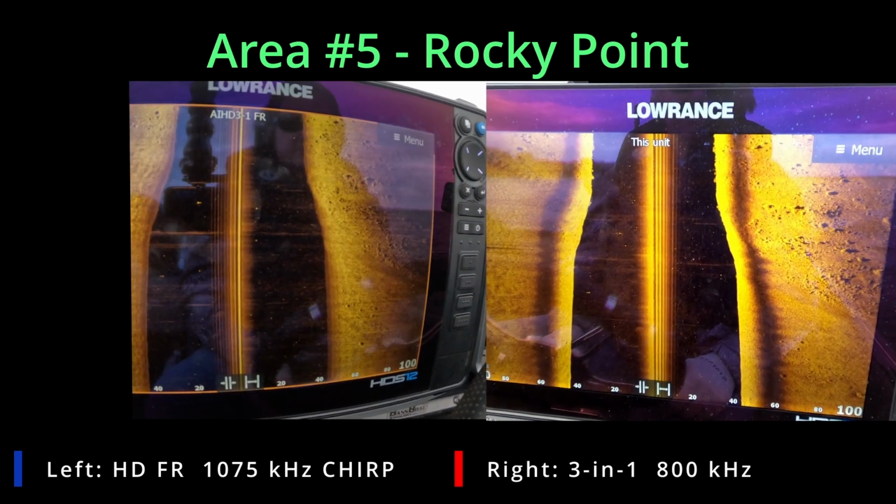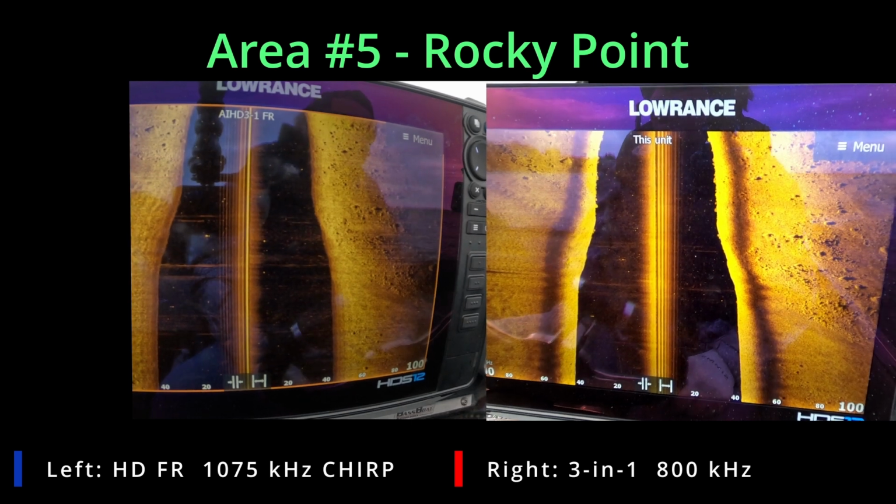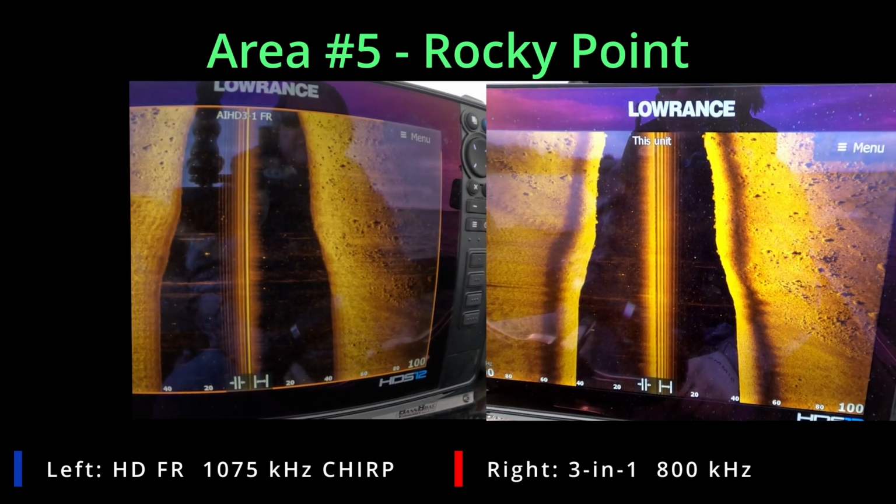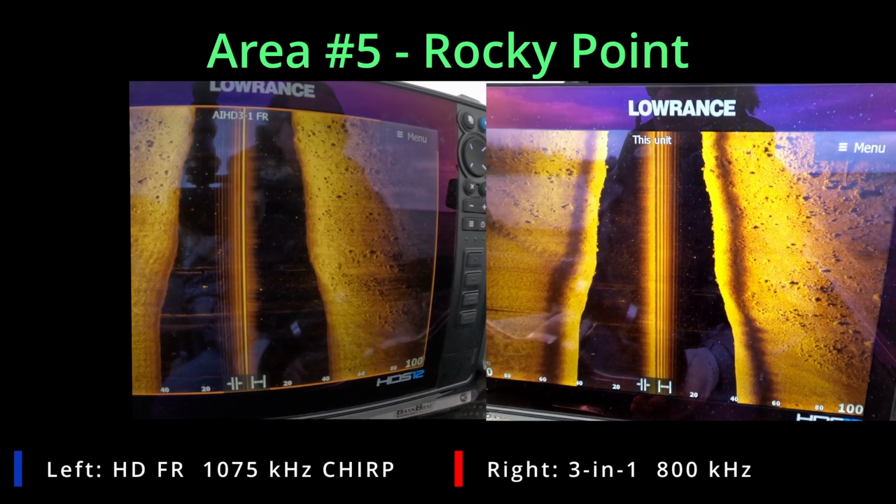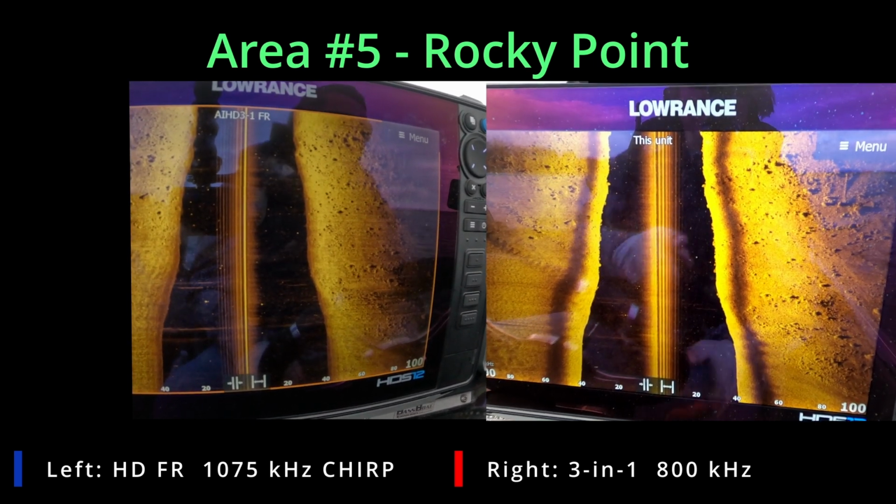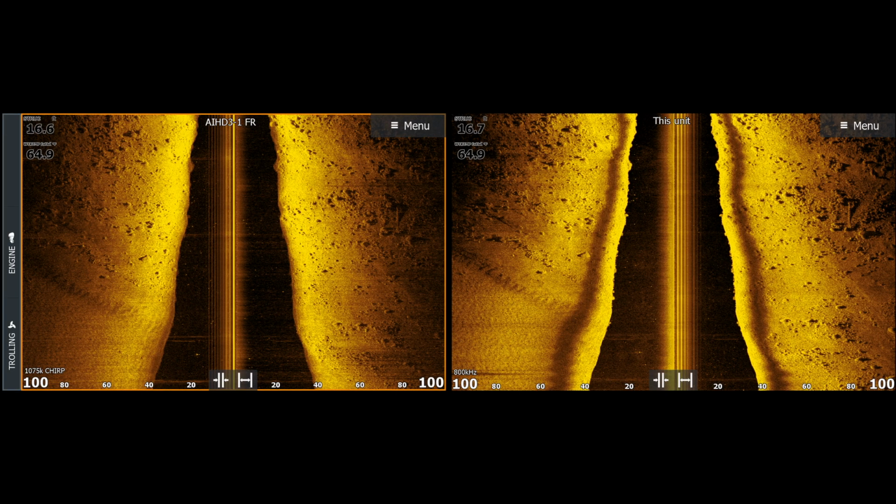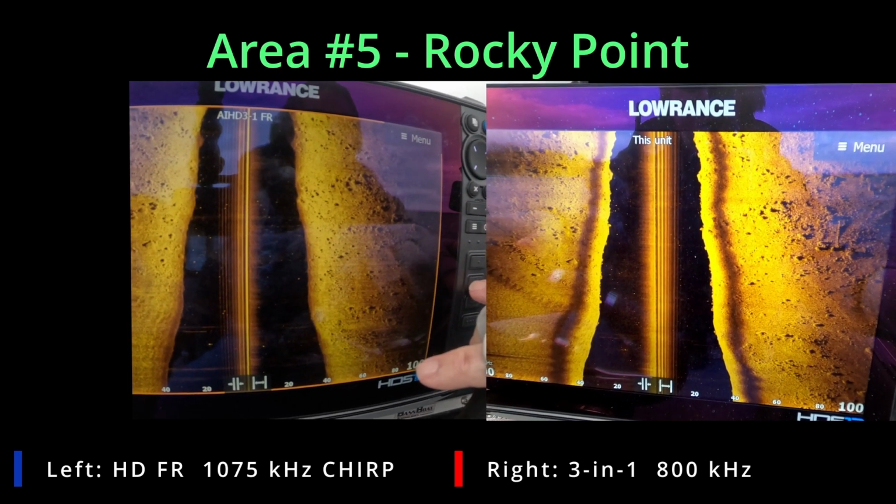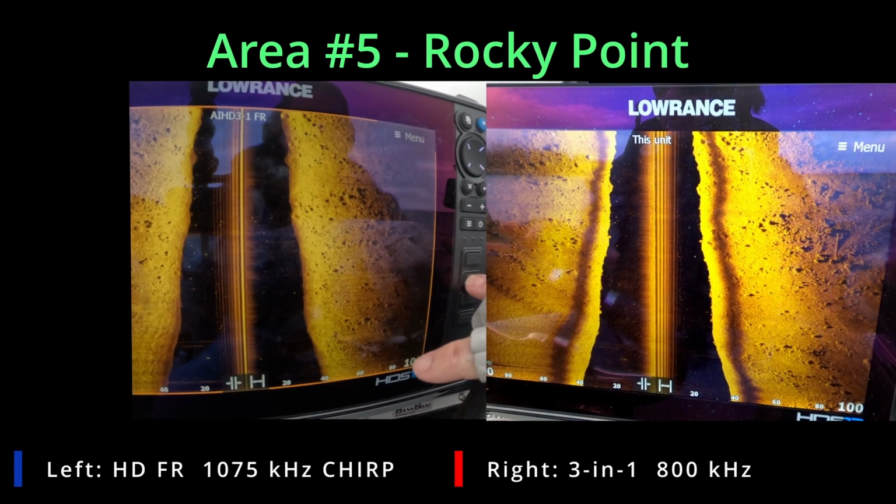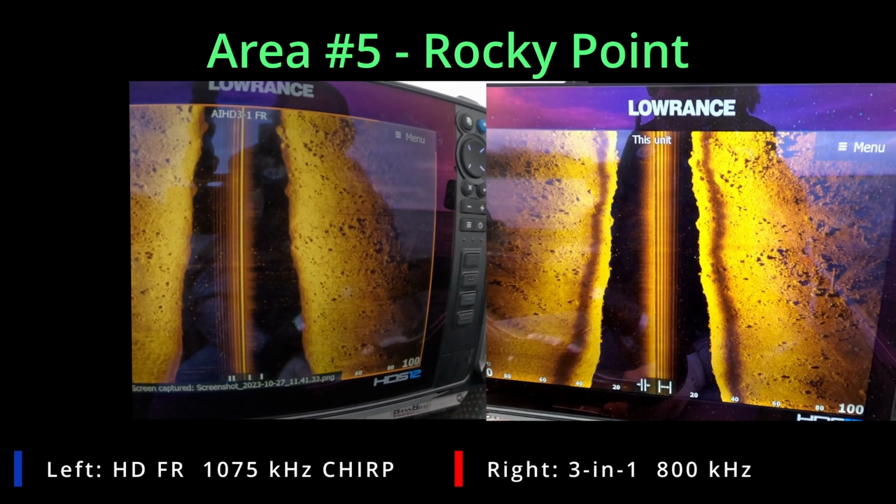Here I'm double checking the parameters, making sure it's all set up right. Unfortunately, if I had one screen zoomed in properly, it would mask the other screen. The left screen, the HD screen, is masked on the left side. What I was more interested in was the detail on those scattered rock piles right there, and you can see it's pretty good on both sets. Again, there's that white line at the depth line on the old 3-in-1.